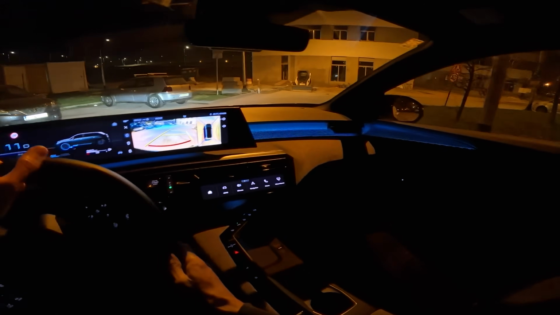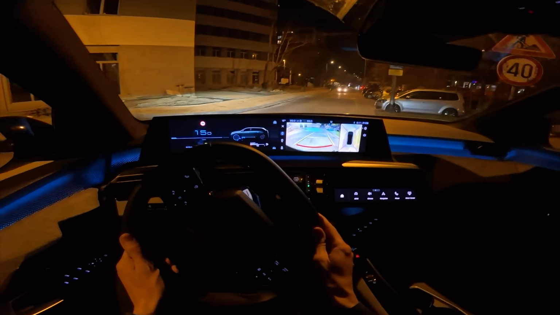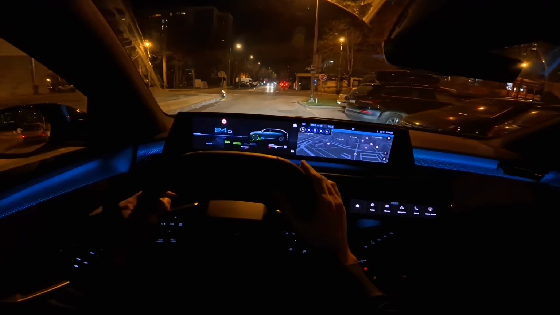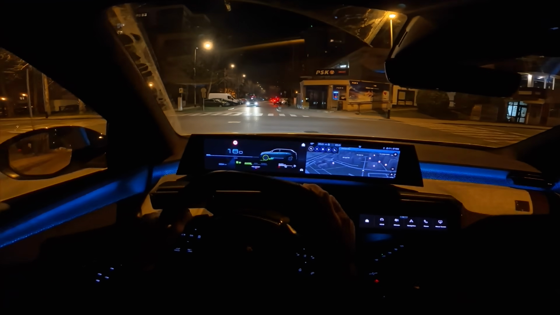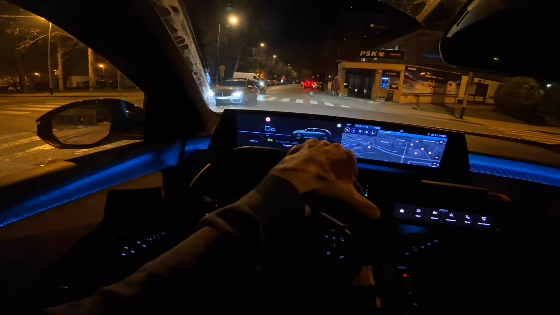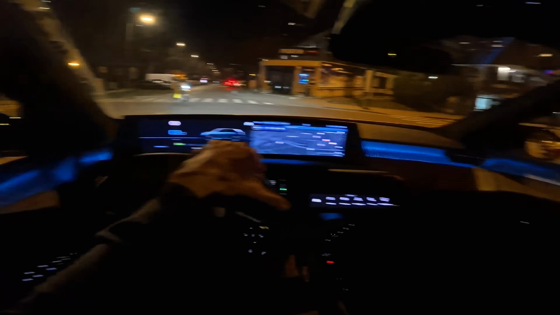Now, when you see the dials on the Speedo blue, that means we're driving electric. When it's white, it's petrol. So the battery is pretty low now, and the hybrid system will decide on its own when to charge the battery or when to use the batteries, so you don't have to think about that. It's not a plug-in hybrid, so it's just a mild hybrid.